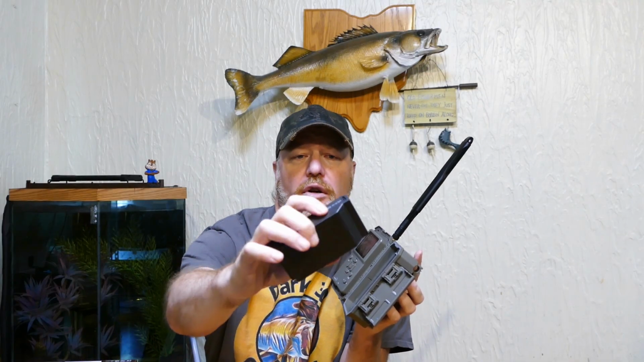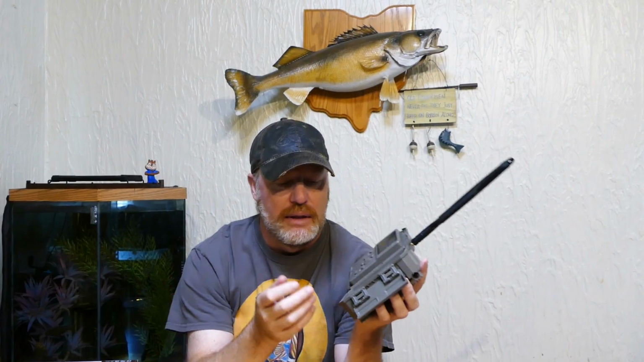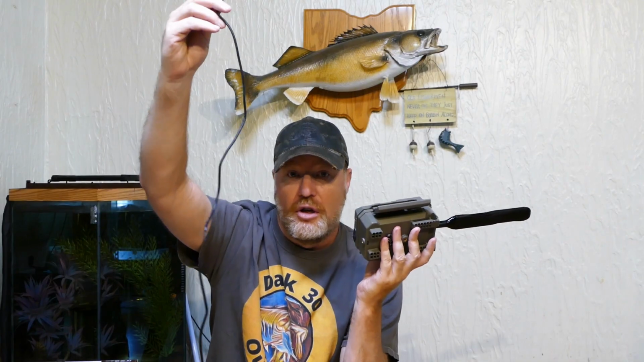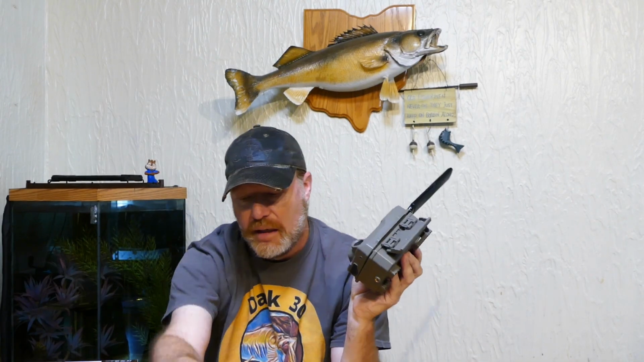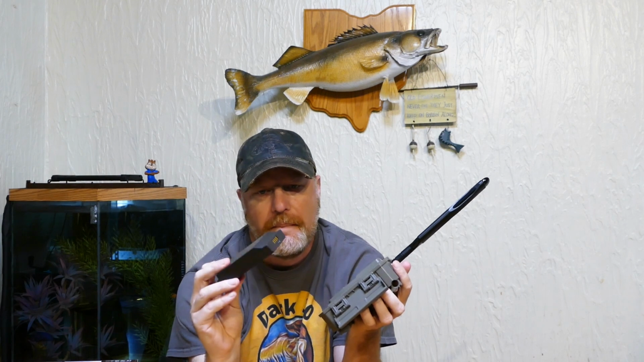You can charge it at home with a cord, or when the camera is in operation, this solar panel has a nice long 12-foot cord, by the way, that plugs into the bottom here, and that is supposed to be 3.5 watts, and it is supposed to charge this internal lithium battery.